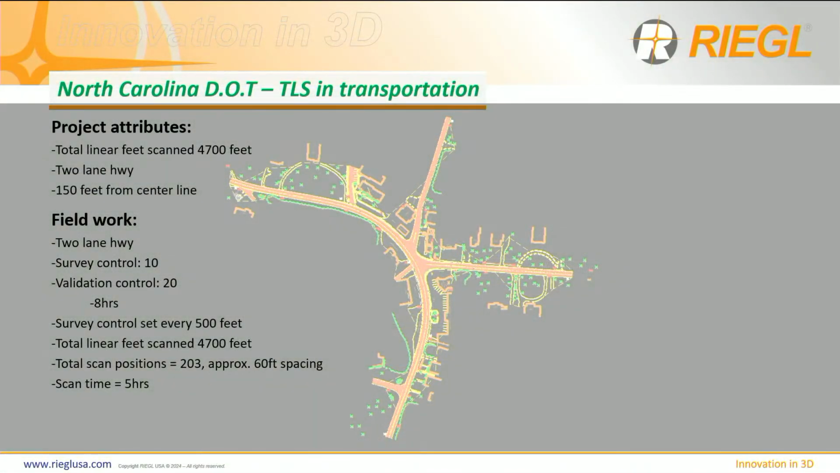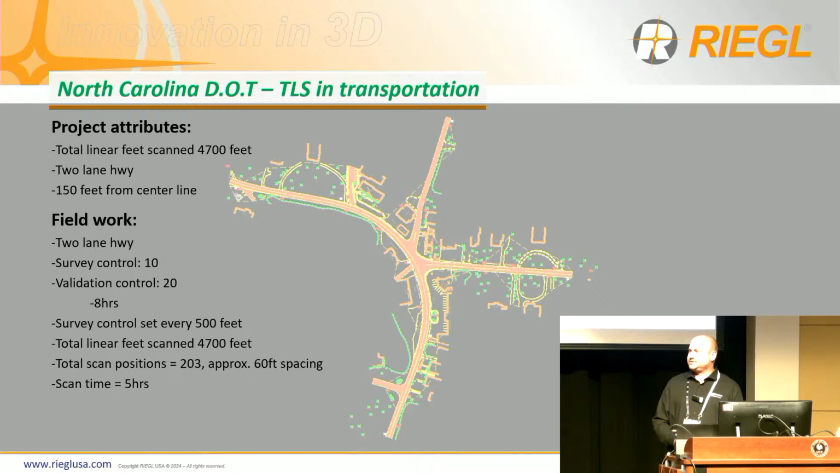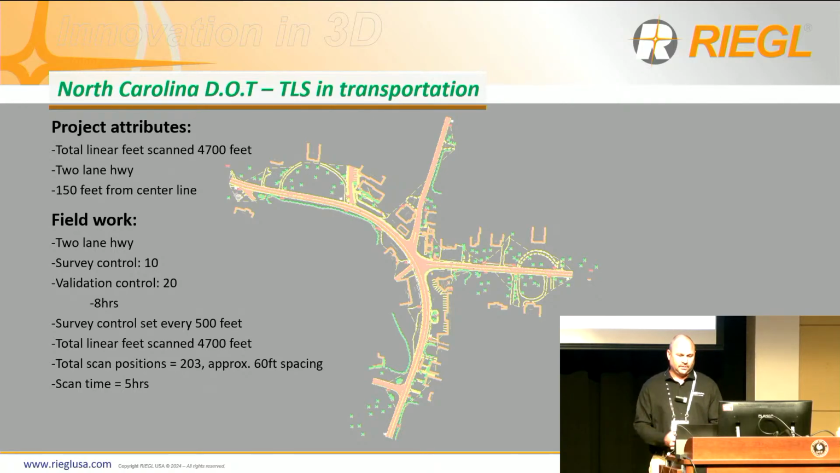Okay, so I got a couple of DOT projects I want to share with you to show you how versatile the VZ600i is. This first project is a North Carolina Department of Transportation project. This one's hot. Actually, we just turned it in like 2 weeks ago. So these are real-world projects here. We scanned 4,700 linear feet of road and 150 feet out from the center line. Our workflow was we put down survey control.